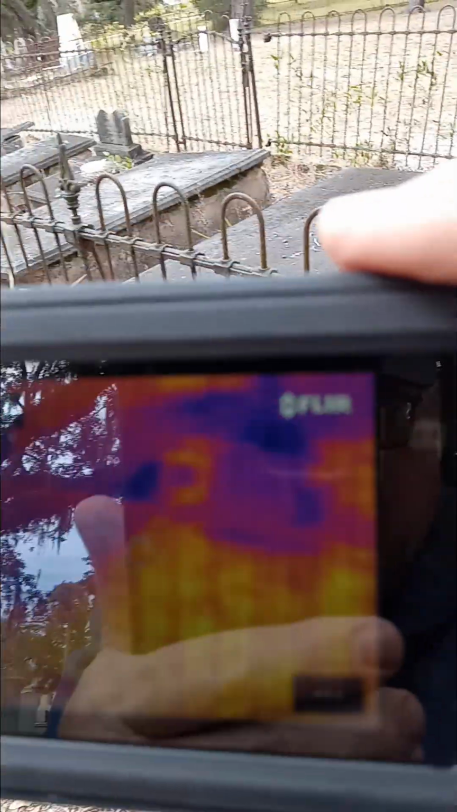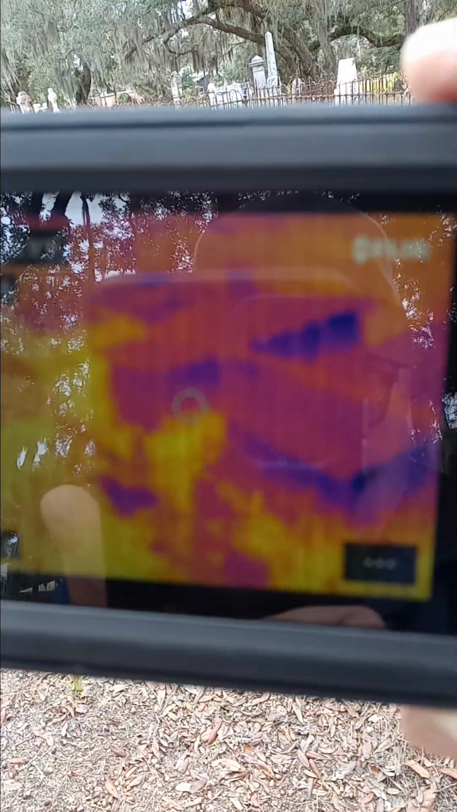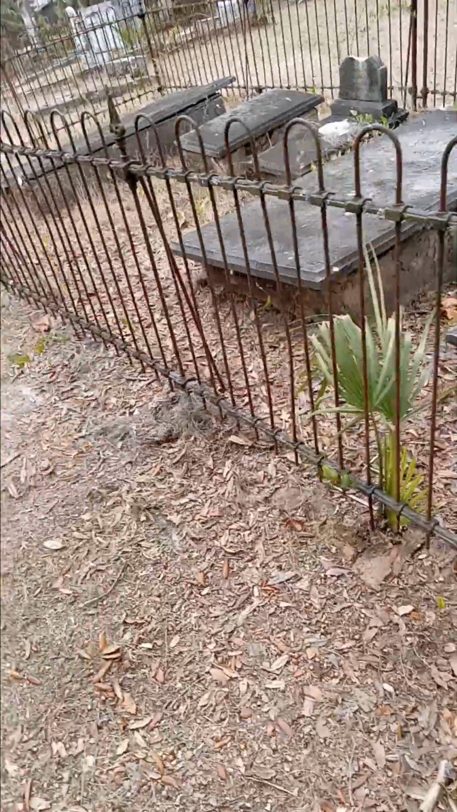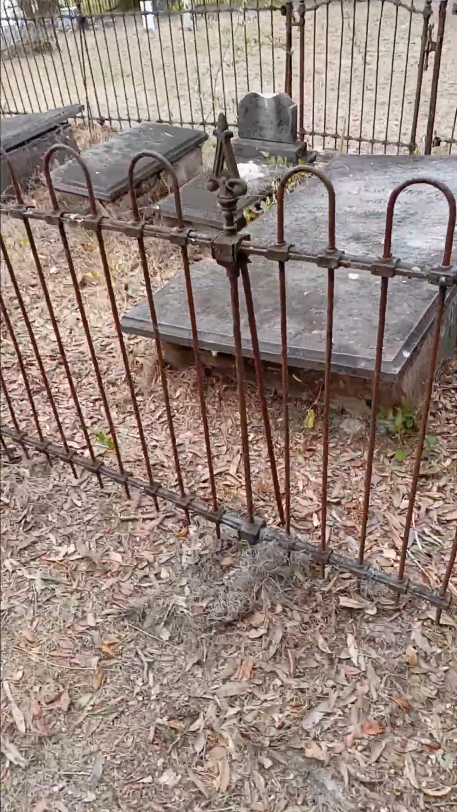All right, let's look back over here. I don't see any warm air flowing up. As warm air would reach the cooler, about 45-degree atmosphere, you'd be able to see it. Now, I think it's going to warm up as the day goes on, even warmer than what it is now.